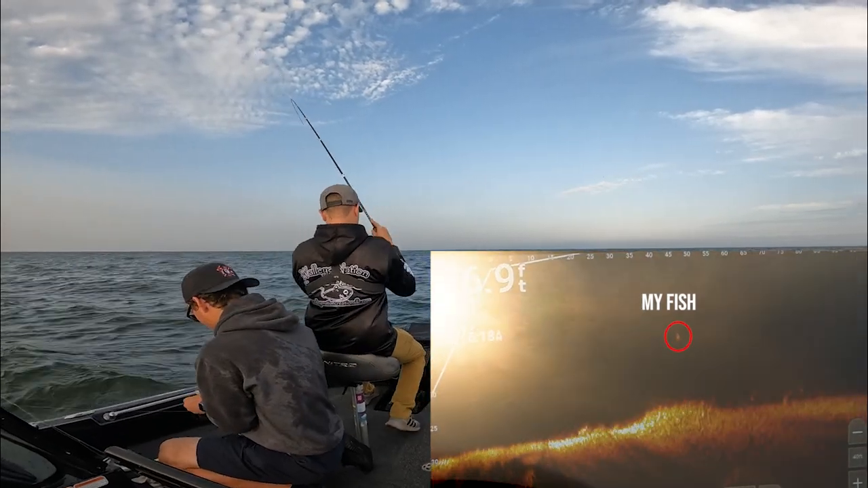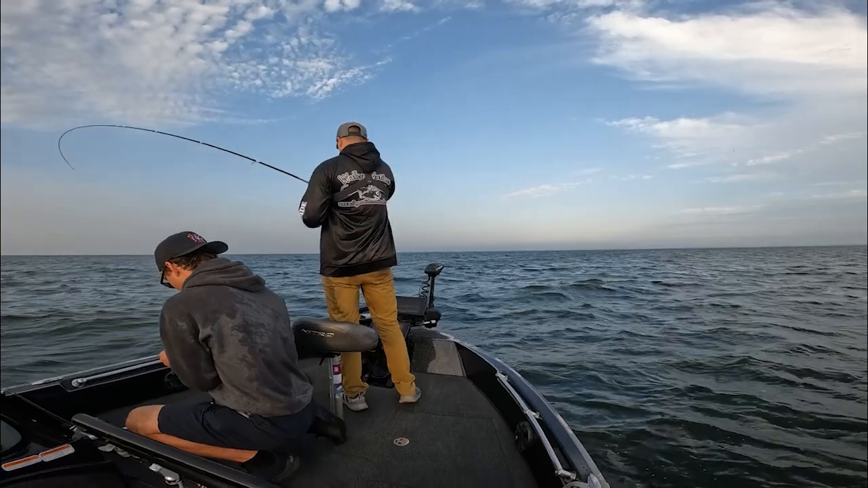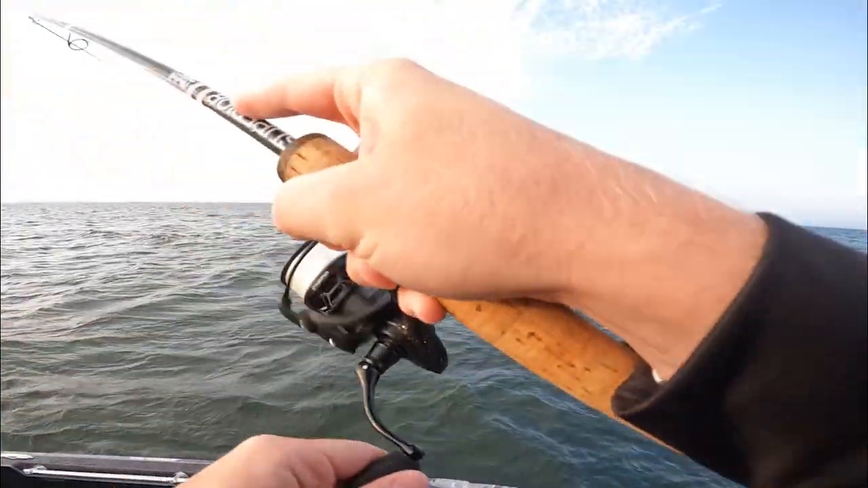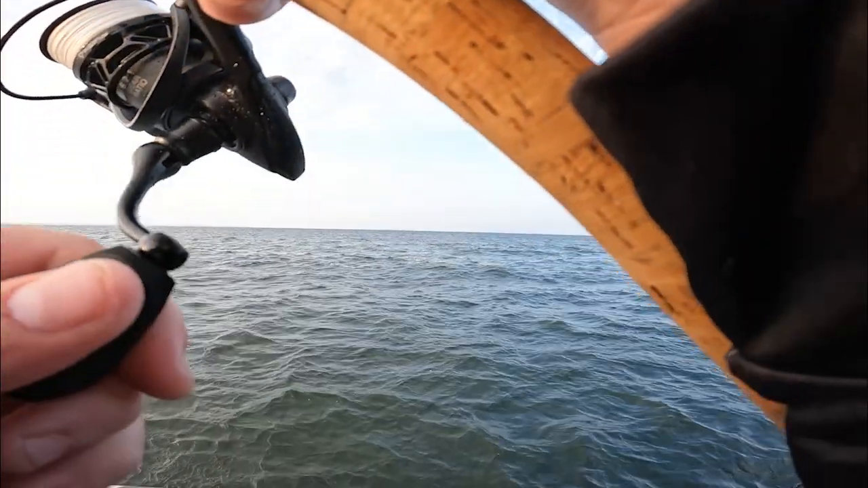There we go. Didn't take long at all. Looking at a giant school right in front of the boat. Whip that death jig in there. We got ourselves a fish.